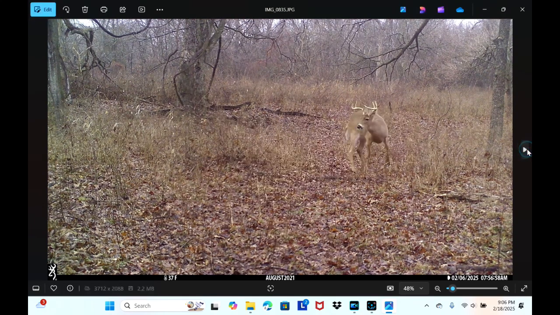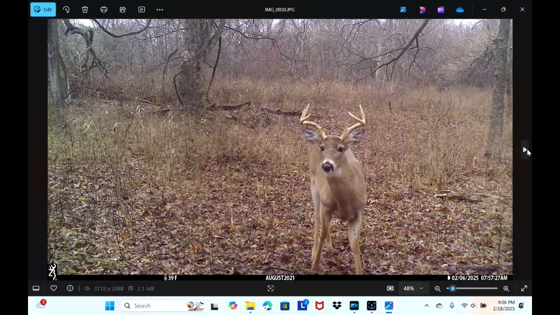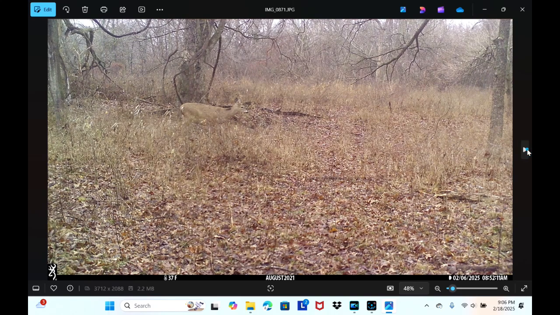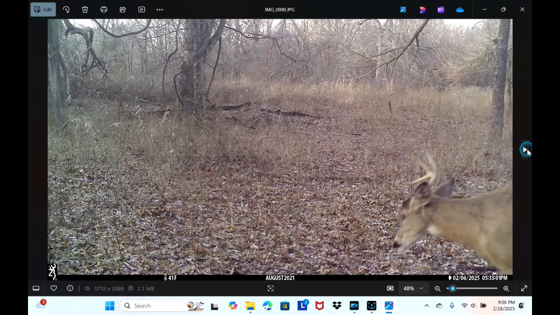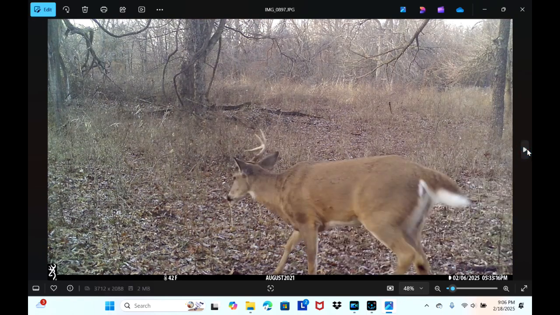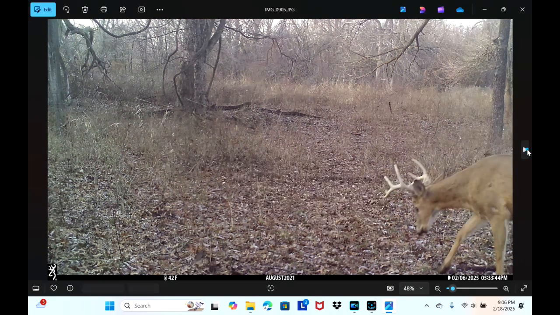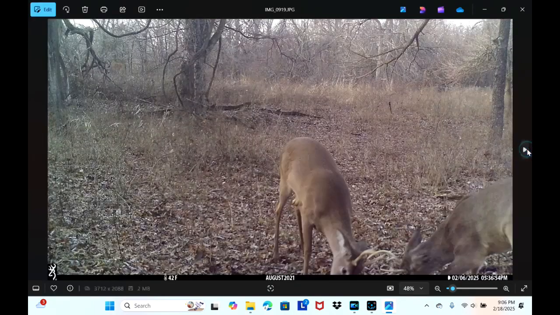Young deer, both of them are younger. It's like, hey, what's going on? Those cameras make a little bit of a noise when they go off, and it sometimes attracts their attention. That's a little nice. That may be the same deer. I'm not sure. Yeah, I think it is, because that's the one that was running with him. Sniffing around, seeing what's up.